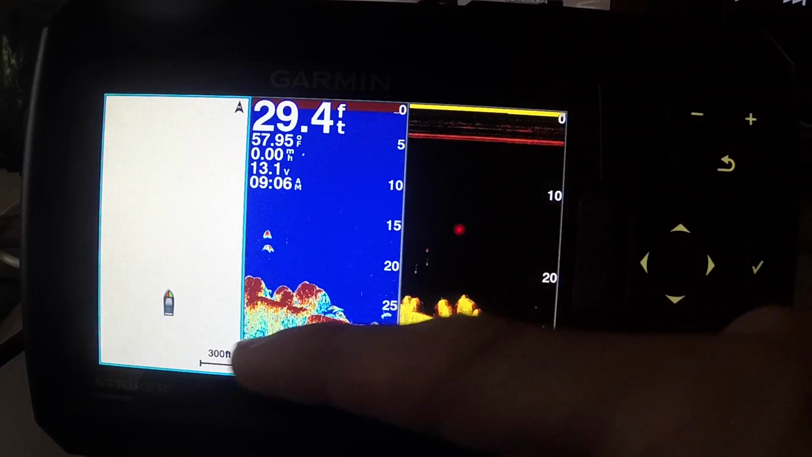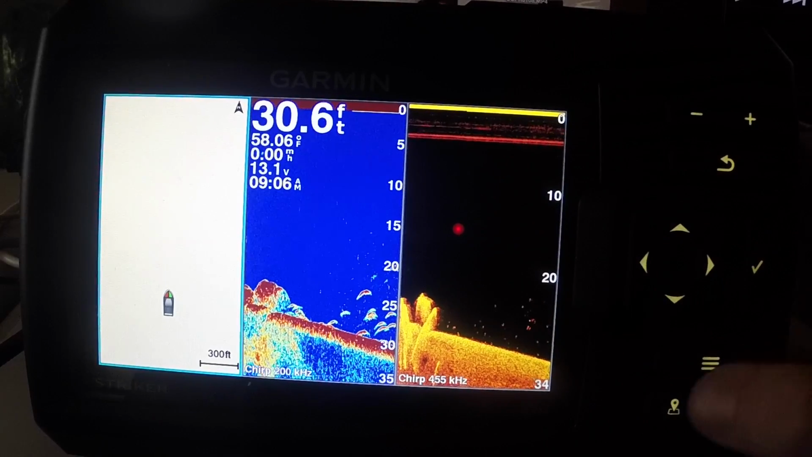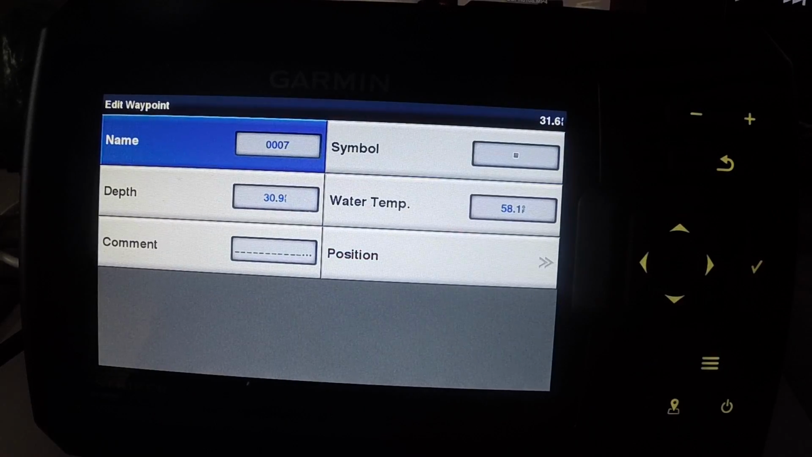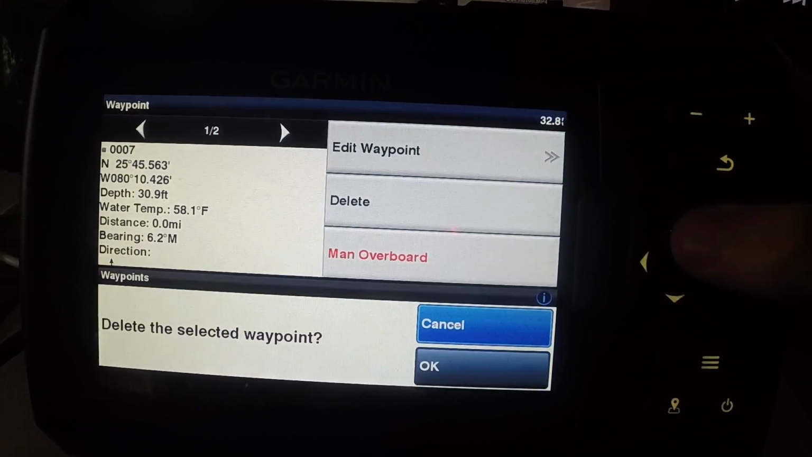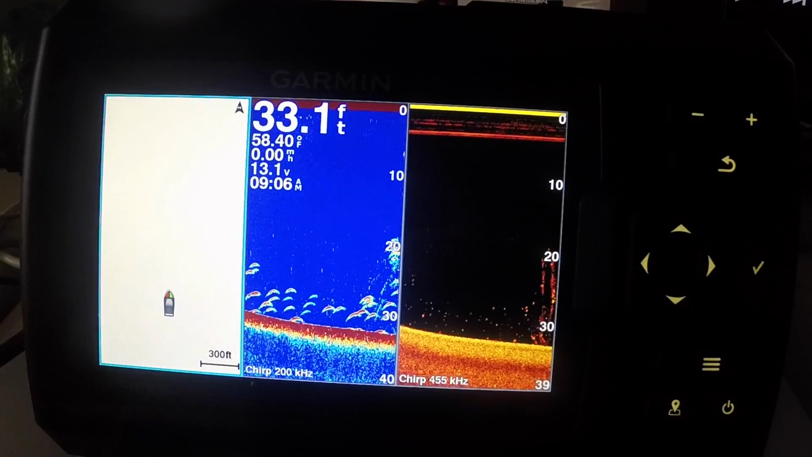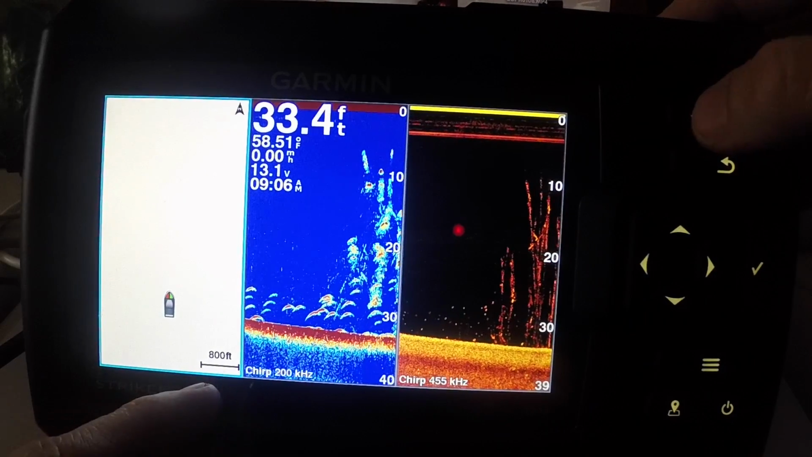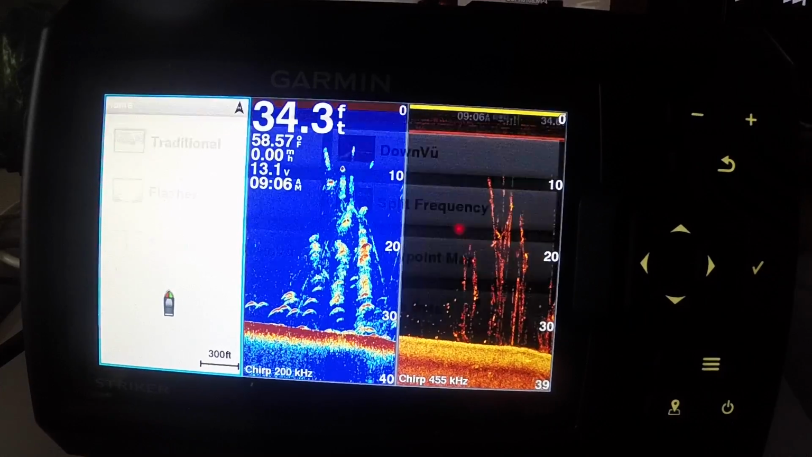So say I run over some structure or something like this here. I'm going to hit this bottom left button here, and this is going to come up. It's going to be your waypoint information. You can go to edit waypoint, name it, put a symbol for it, add some comments, whatever you want to do. And then you save that, which I'm not going to do. I'm just going to delete it because I don't need that. And then your waypoint will pop up there. And then you can press your plus or minus arrows. You can zoom out. So this is now at 800 feet, zoom in 500 feet, zoom in again 300 feet. So that's what I really like about the unit.